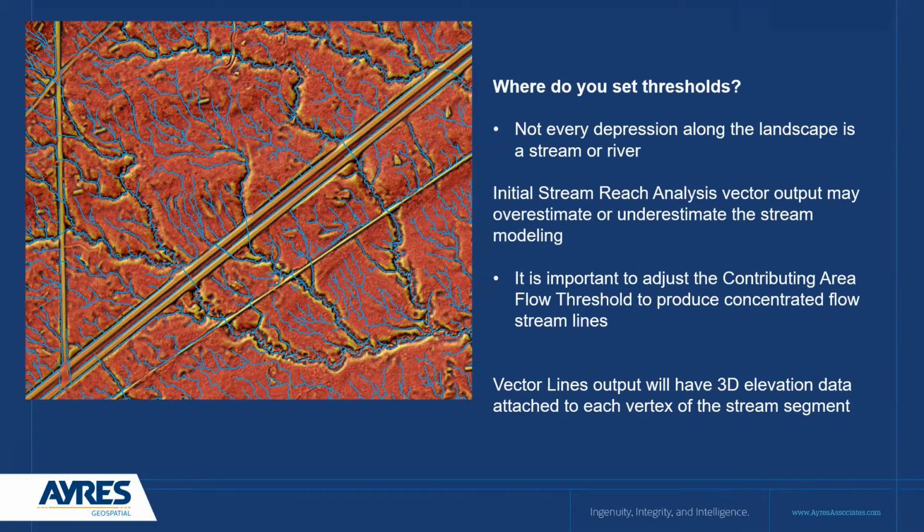So when you initially run your stream reach vector analysis, you may underestimate or overestimate your contributing area thresholds, and so you need to alternate these thresholds given the terrain, the environment and the inputs that you have going into that.